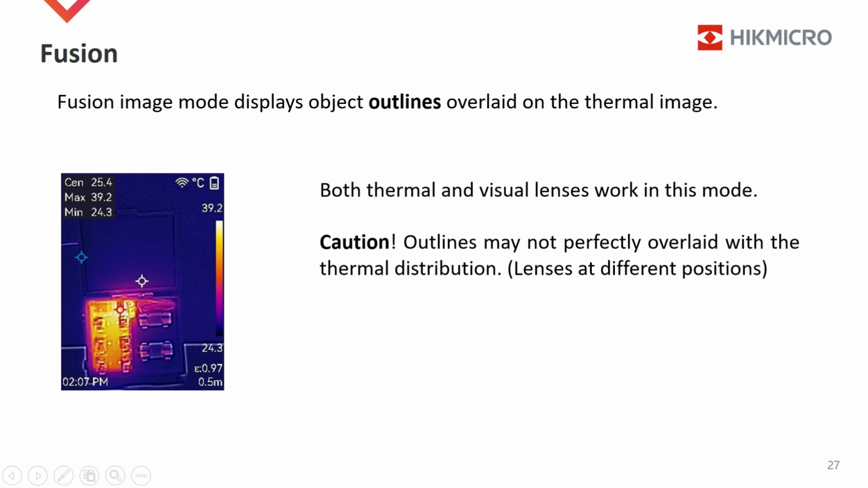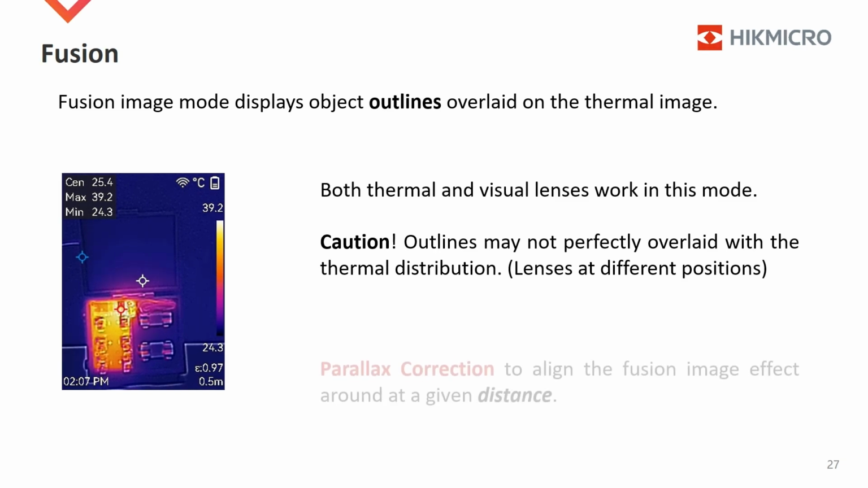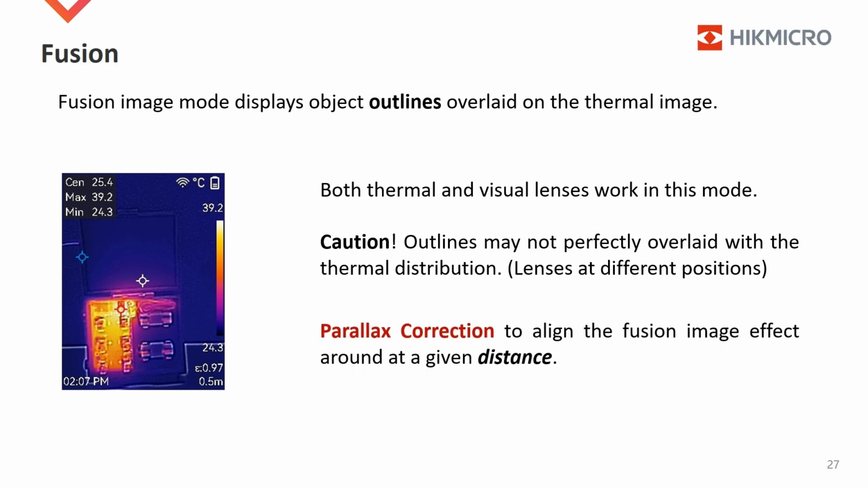The camera needs to know how far the object is from the two lenses. This is similar to the distance parameter for temperature measurement. As a separate concept, the parameter name in the camera is called parallax correction. Knowing parallax correction, the camera can align the fusion image effect at a given distance.